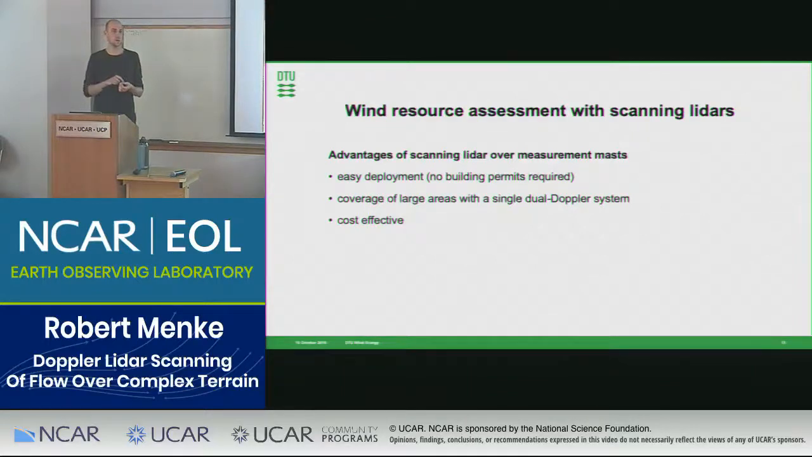In flat terrain it would be enough to have one mast and you could interpolate from there over a large area, which is not possible at all in complex terrain. So it's important to have the flexibility of covering many measurement points, which is easily doable with a dual Doppler lidar system, which makes lidars much more cost effective compared to measurement masts.